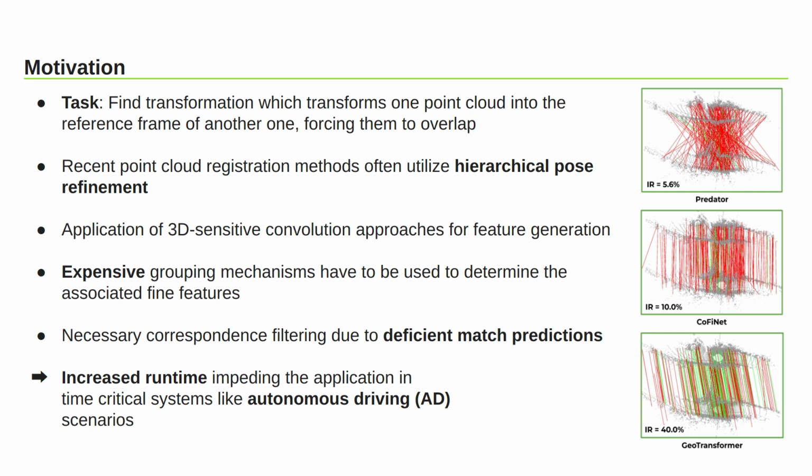Recent point cloud registration algorithms often utilize a hierarchical post-refinement processing, where initial correspondences are found in a set of subsampled superpoints, which are subsequently refined on a finer scale. Since point clouds are usually displayed in an unordered fashion, such methods often conduct 3D-sensitive convolution approaches for feature generation. However, in order to establish affiliations between the initial subsampled superpoint correspondences and the respective points of the cloud's original scale, expensive grouping mechanisms like nearest neighbor search have to be applied, which increase the overall complexity of the methods.